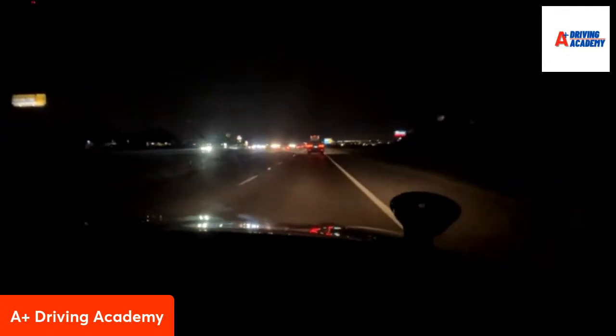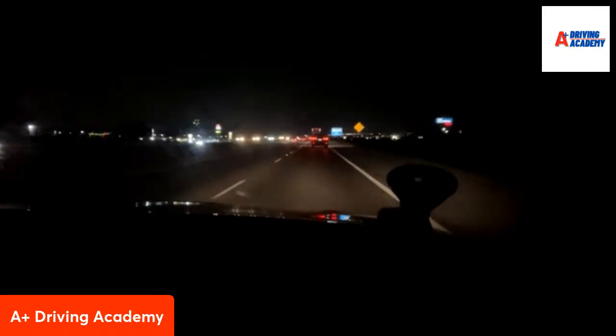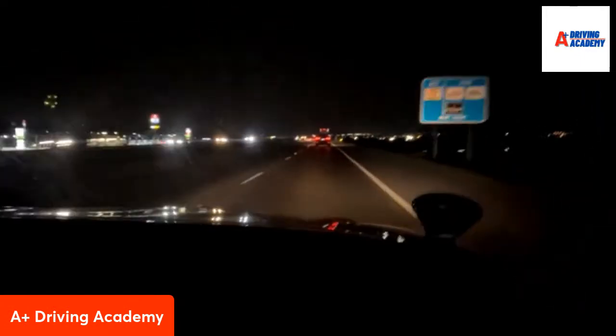If I wanted to get some gas based on the blue sign, where would I go? What place can I go to? Shell. Good job. Yes, ma'am. So part of driving is being able to read your signs as well as drive at the same time. Good job. We're going to exit O'Connor Road. Right now it says it's half a mile.